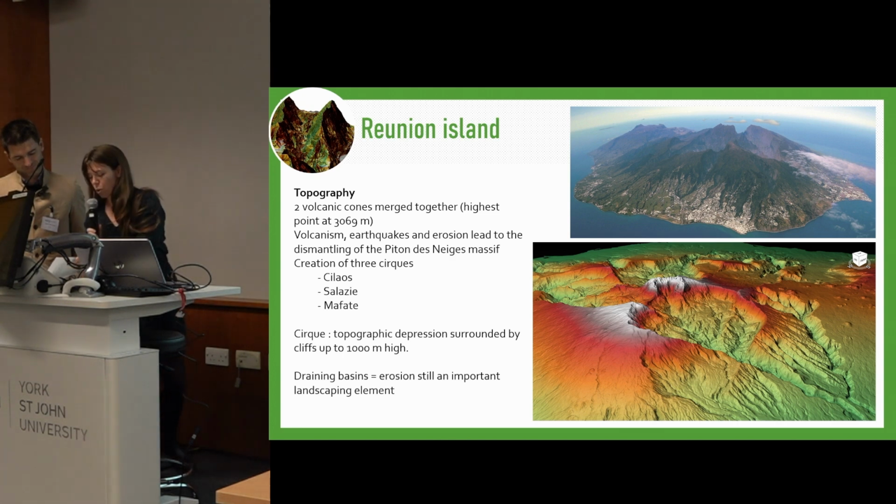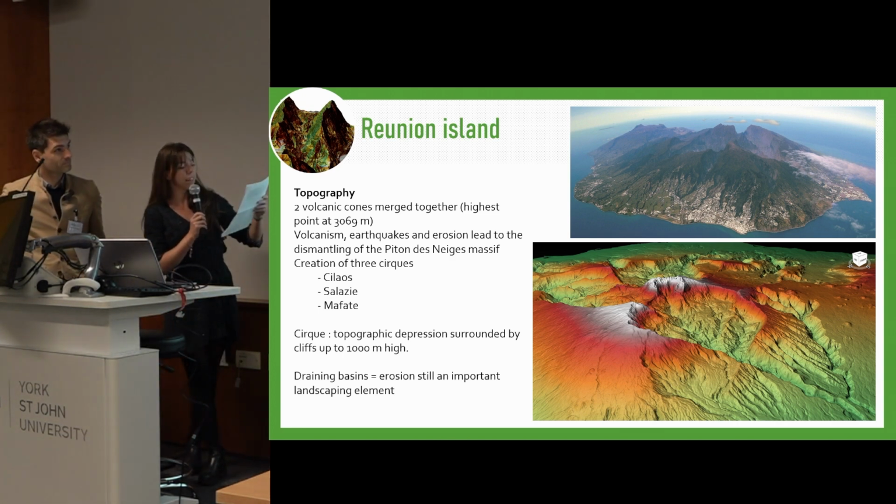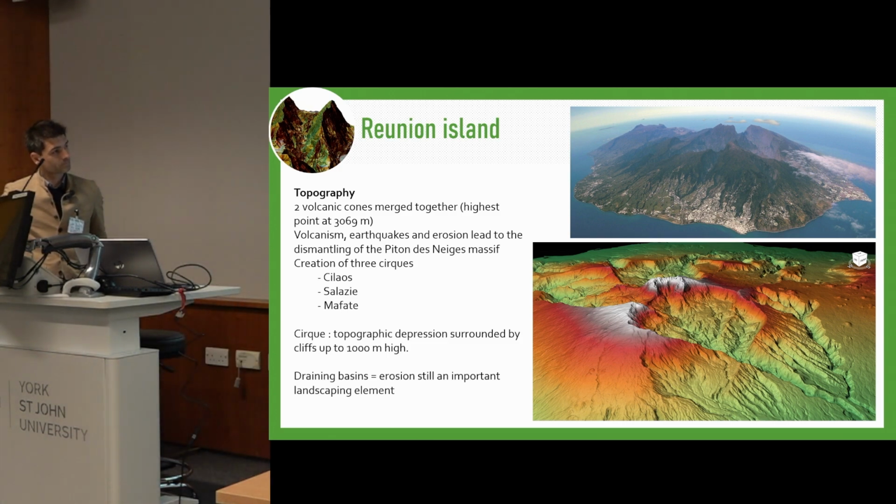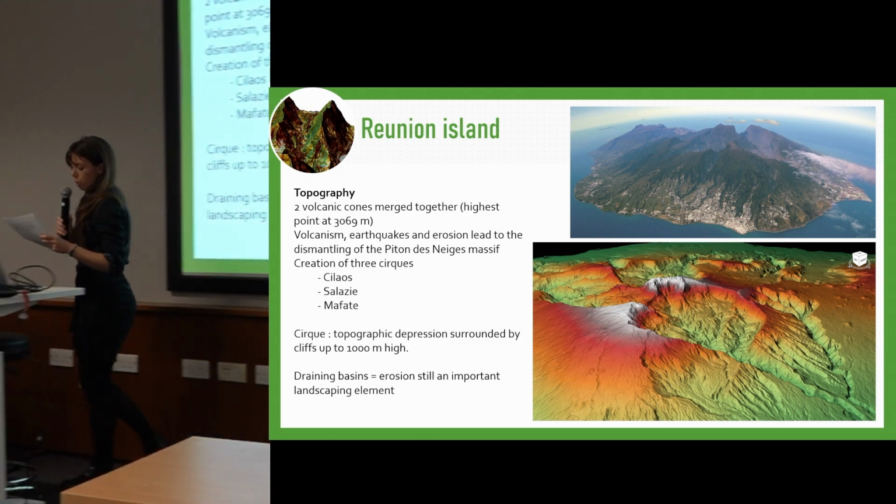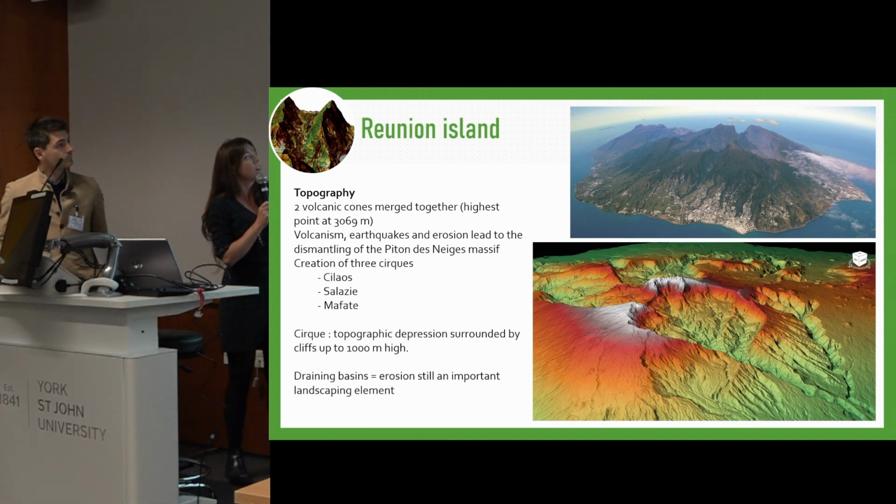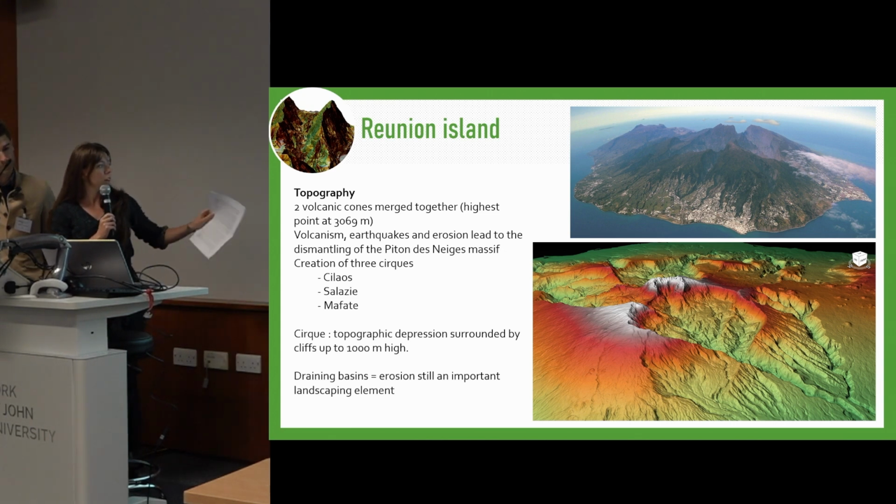Volcanism, earthquakes, and erosion led to the dismantling of the Piton des Neiges over millennia and resulted in the formation of three cirques that you can see here: the cirques of Cilaos, Salazie, and Mafate, and we are only interested in Mafate today. Each of these cirques is also a draining basin where erosion is really intense.